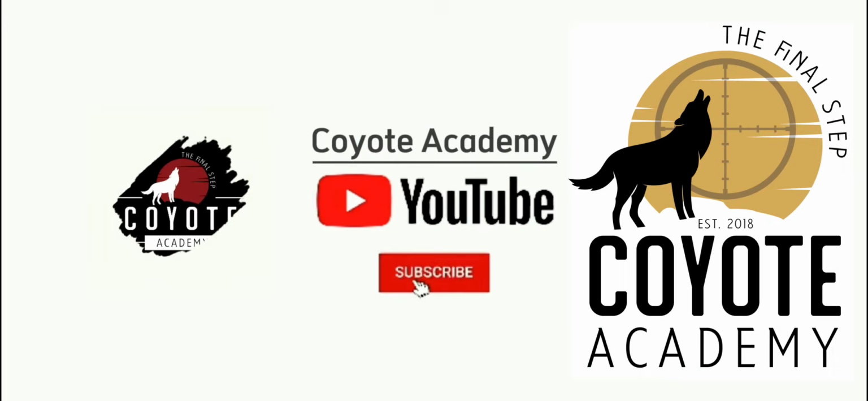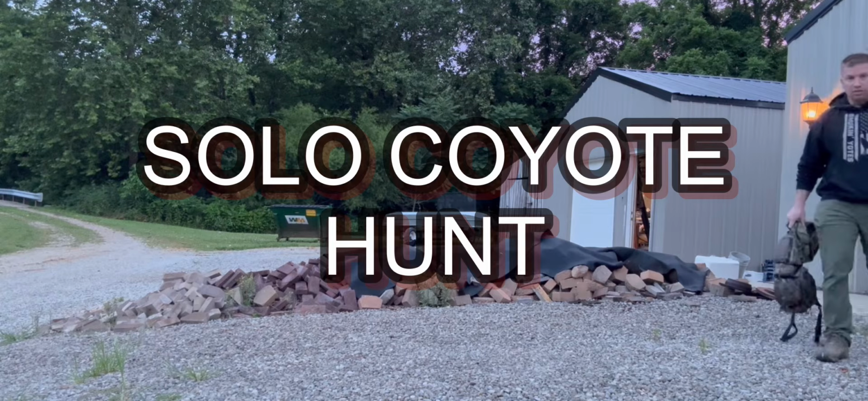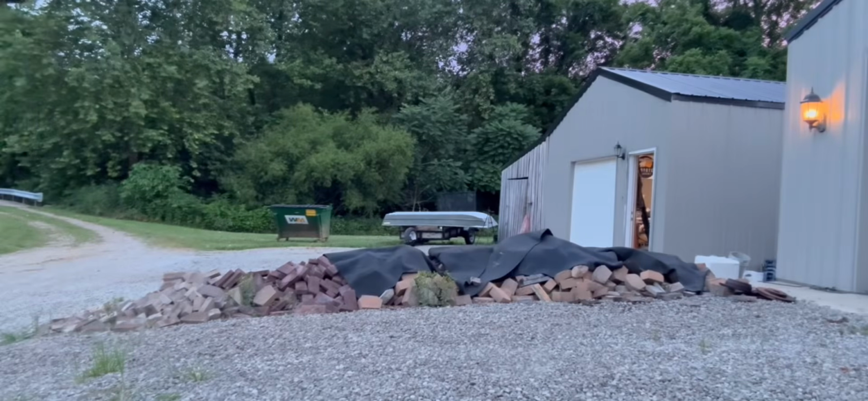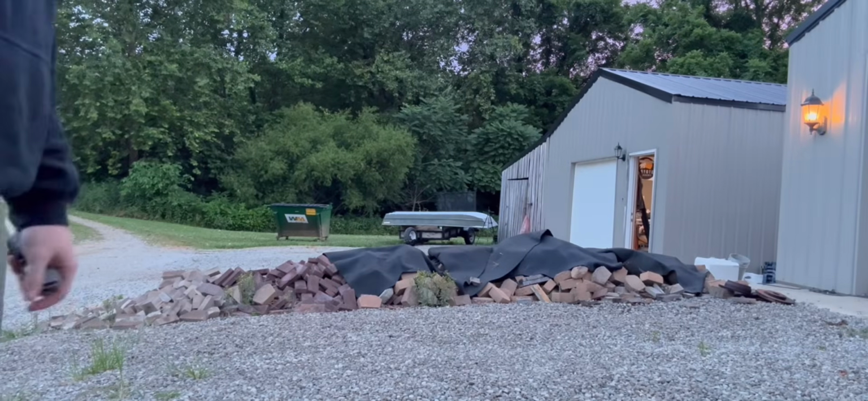About to hunt right here. I don't want to hunt right here right now. Independence Day was last week, you morons. Going solo tonight. These coyotes, they're not ready.